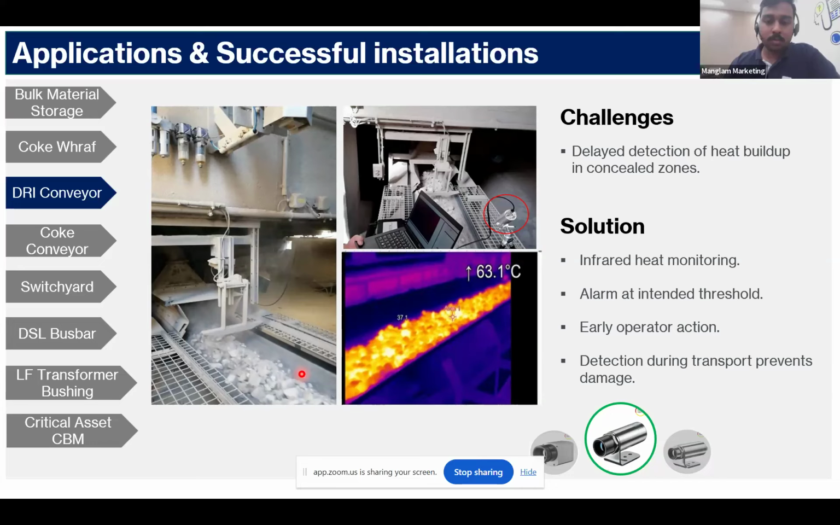I will just add from our experience. You have to identify which are the critical areas in your conveyor system where the likelihood of generating a hotspot is high. Each camera is typically covering about 2 meters of the conveyor length, depending upon the distance. So people typically put it at the entry point or the exit point from one process into the other, so they can monitor the temperature of the product being transferred into the next zone.